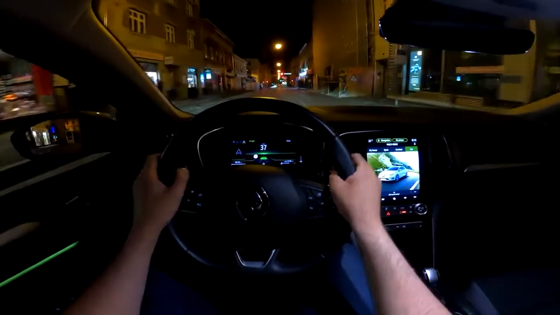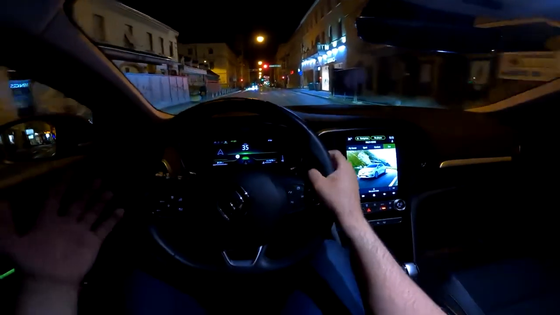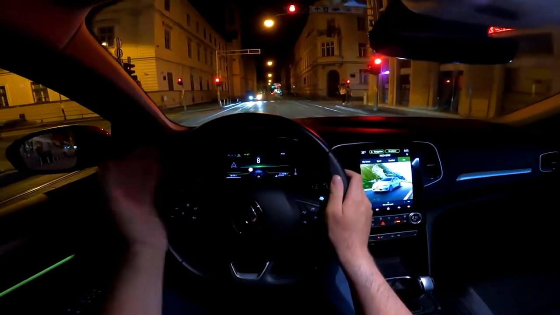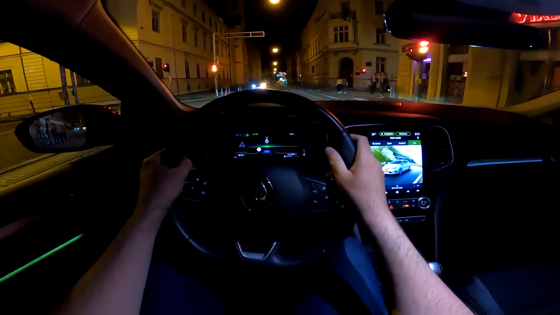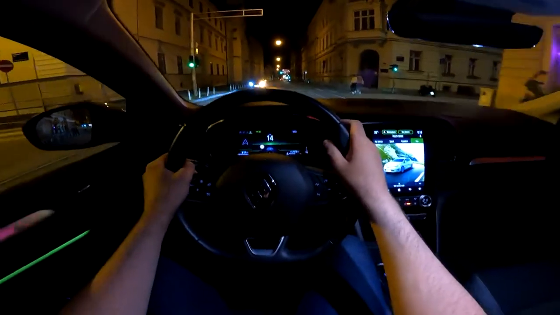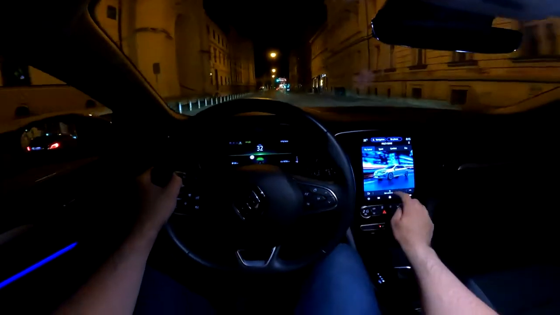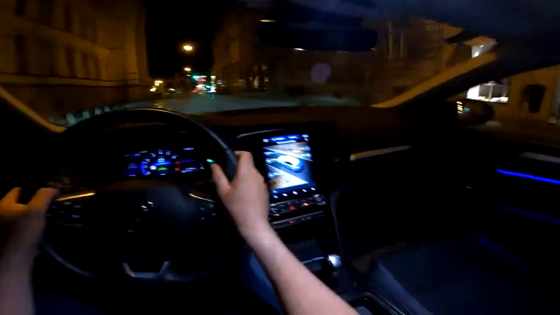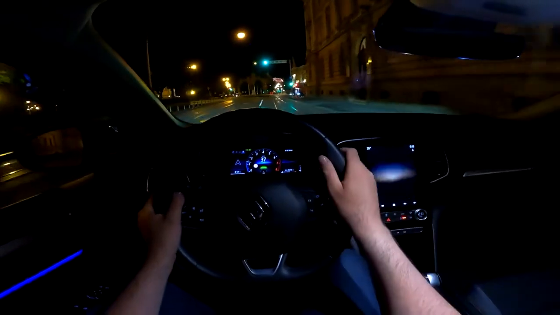Minimalistic screen in front of us, and of course the throttle response and steering also change when we switch between the driving modes. Now the steering is very light. You can configure the steering and all of the options with the driving modes. Here you go to My Sense and edit current mode, and now you can change those systems and options.